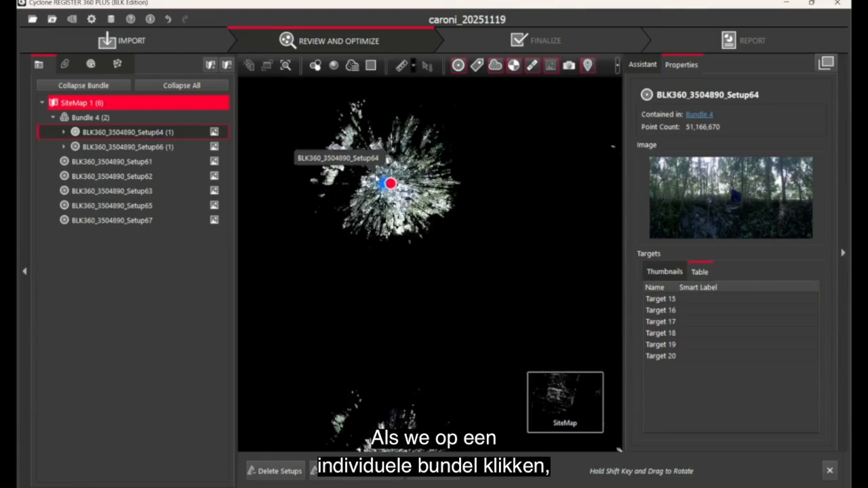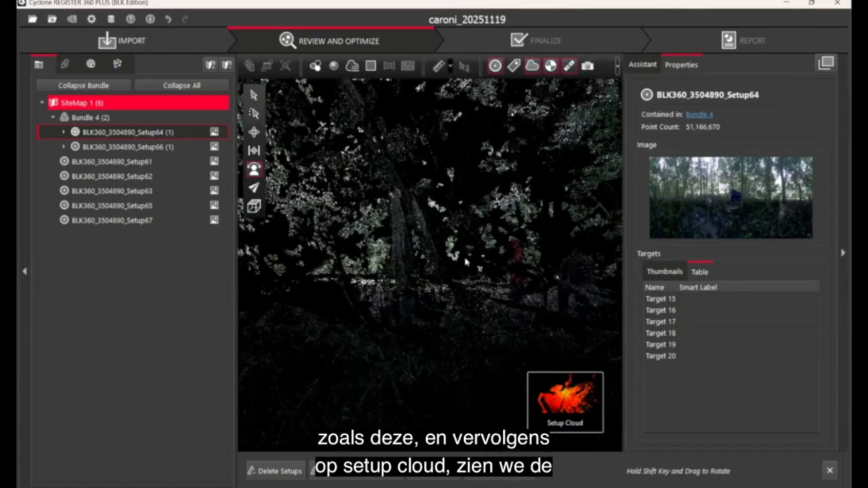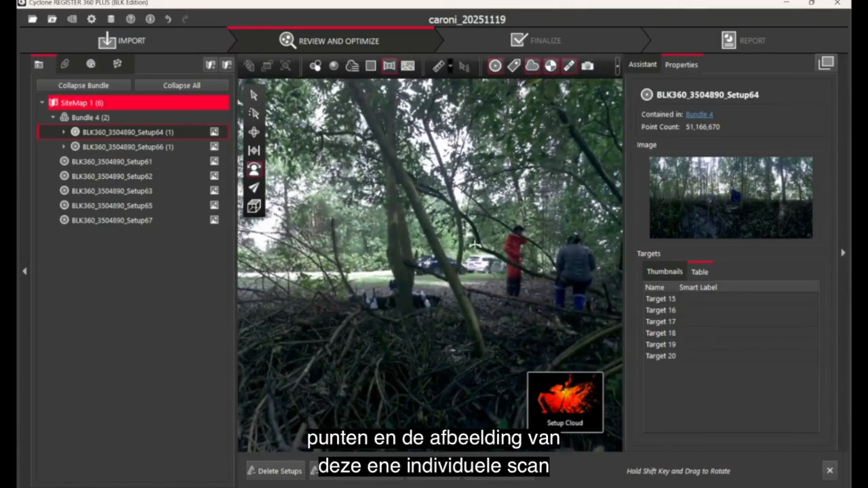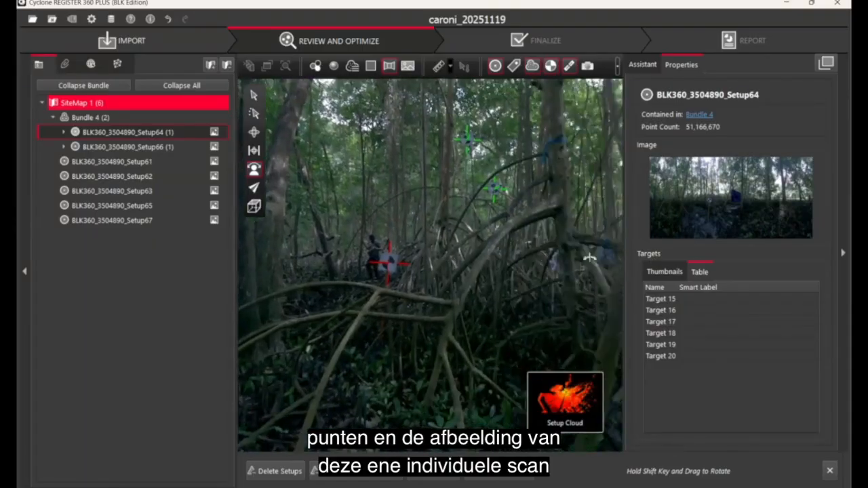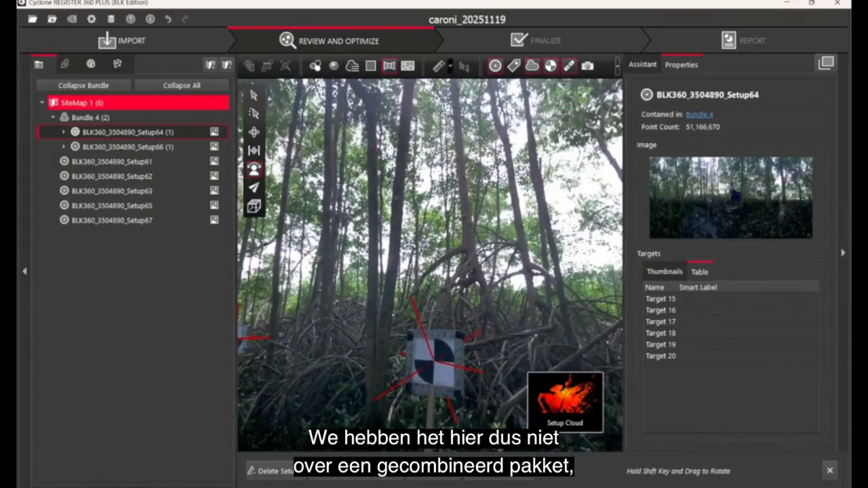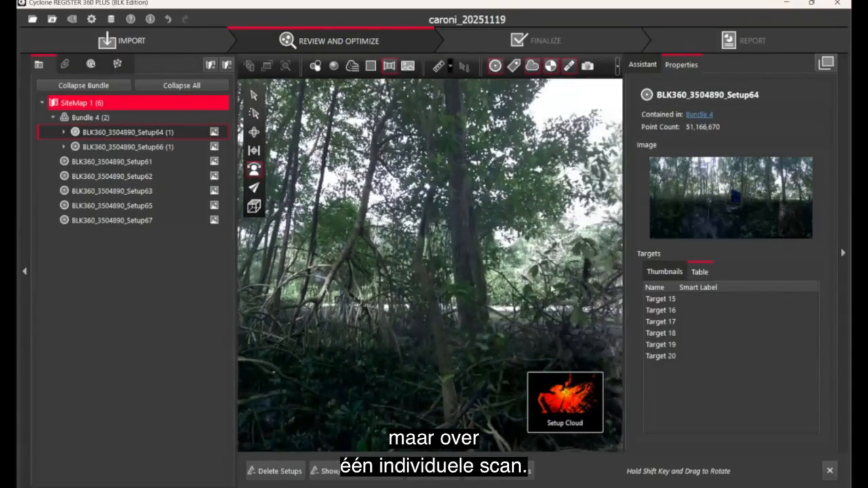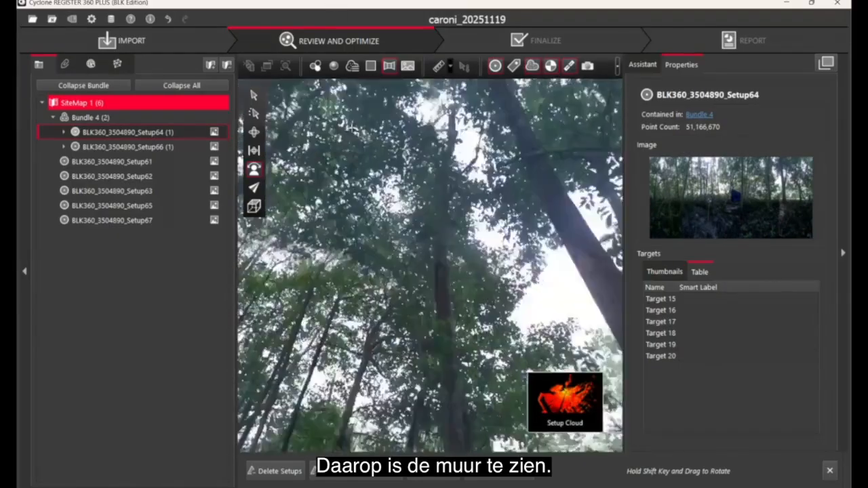If we click on an individual bundle, such as this one, and then we click Setup Cloud, we will see the points and the picture from this one individual scan in this bundle. So we're not looking at a combined bundle at this point. We're looking at one individual scan. There you could see the wall.